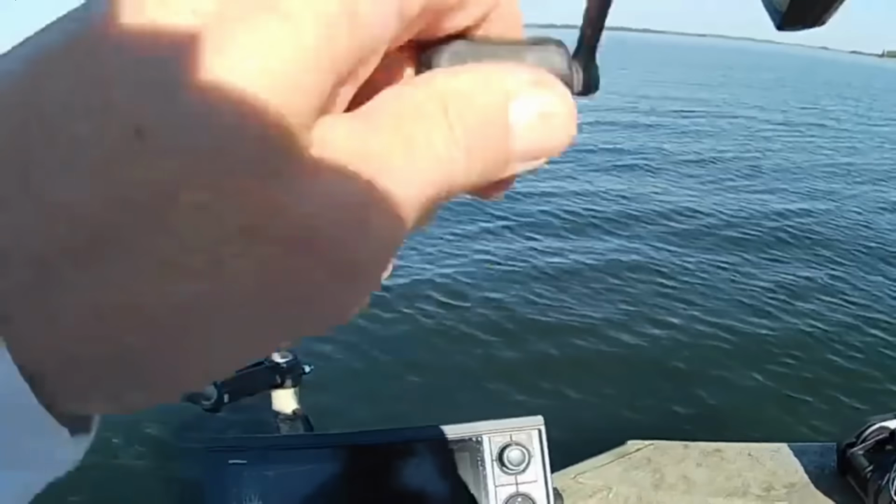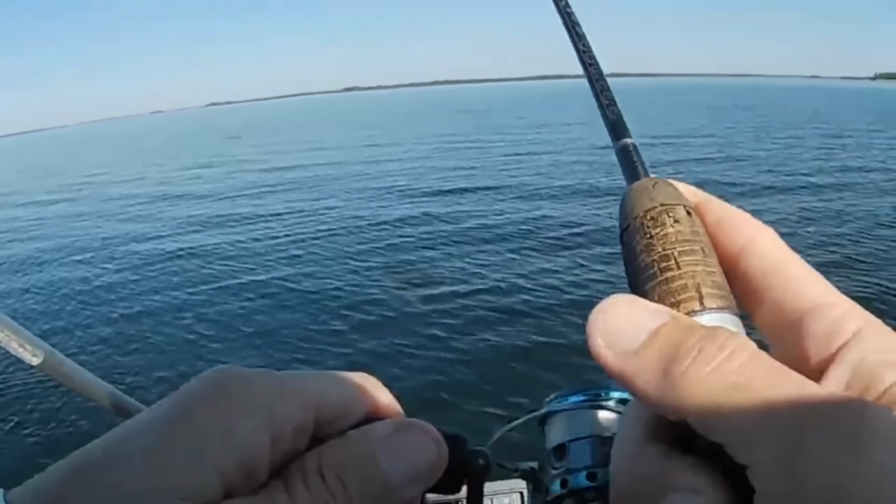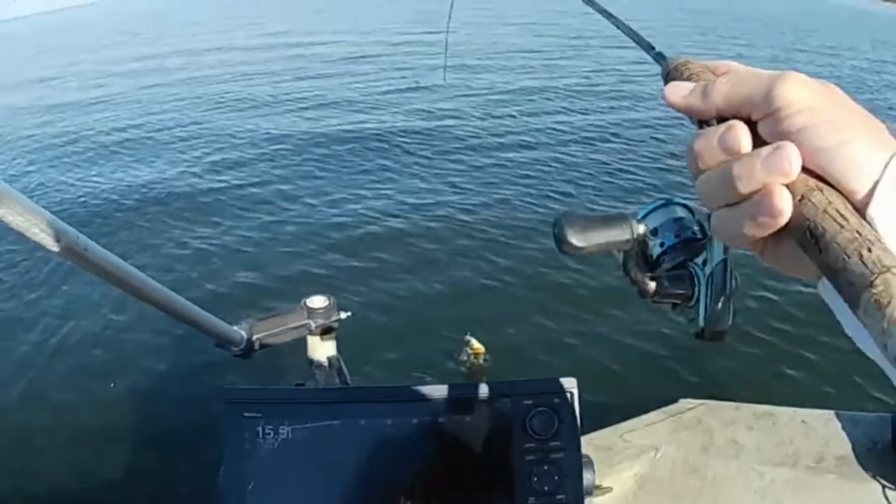Uh-oh, there's another one out of there. Little bluegill, I think. Yeah.